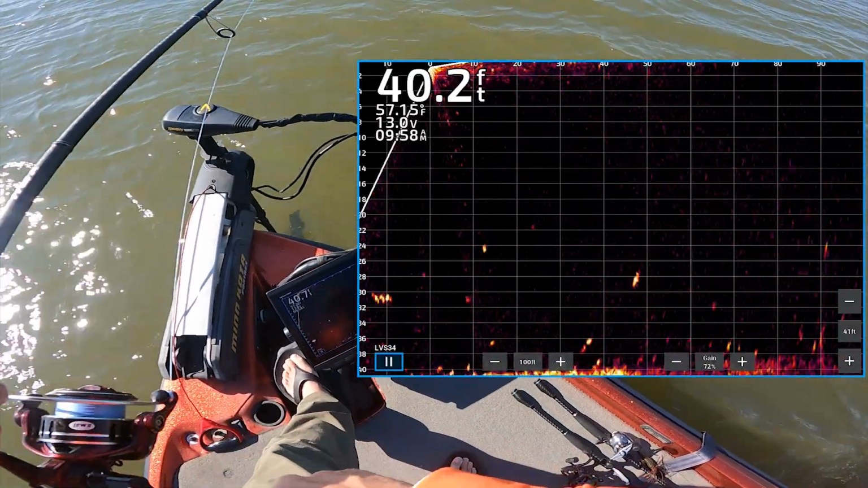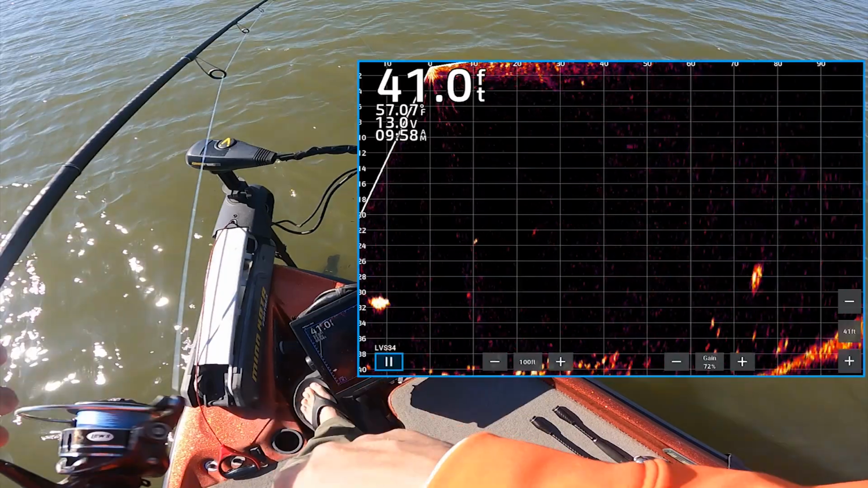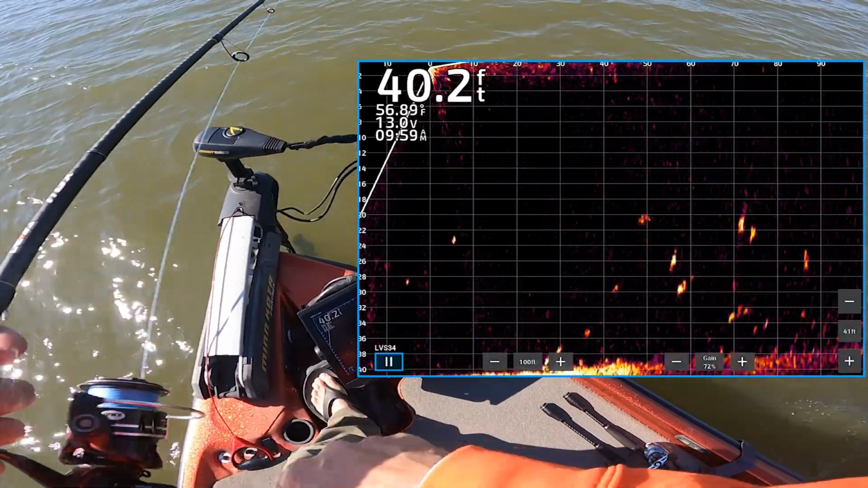But I will say, gosh, there's a lot of fish out here. We should probably have a striper powwow. I mean, my goodness.